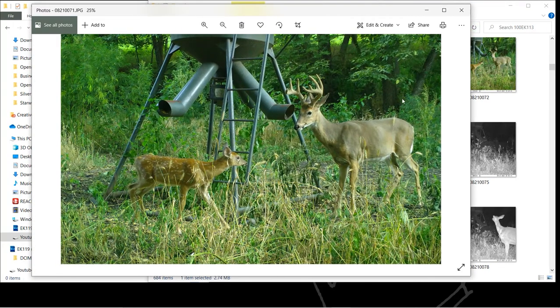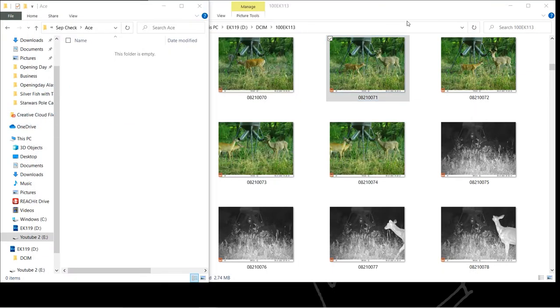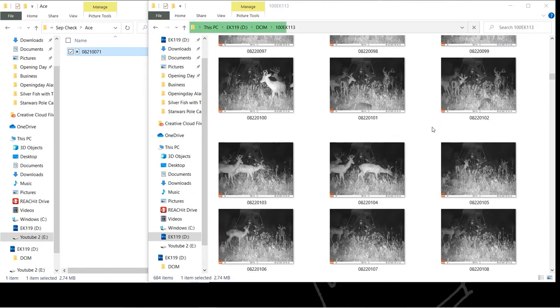Nice little up-and-comer right there with the fawn. Nice to see. We'll save a couple pictures of them, but the good ones should be towards the end of this card. Ooh, whoa, okay. There we go, right off the bat.